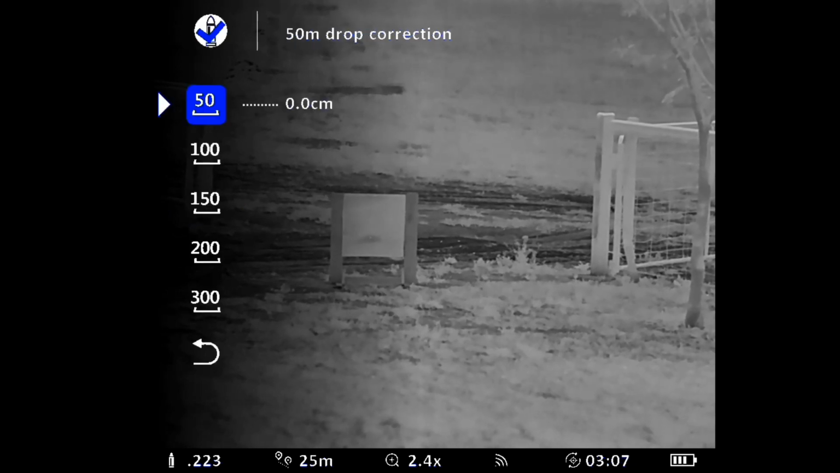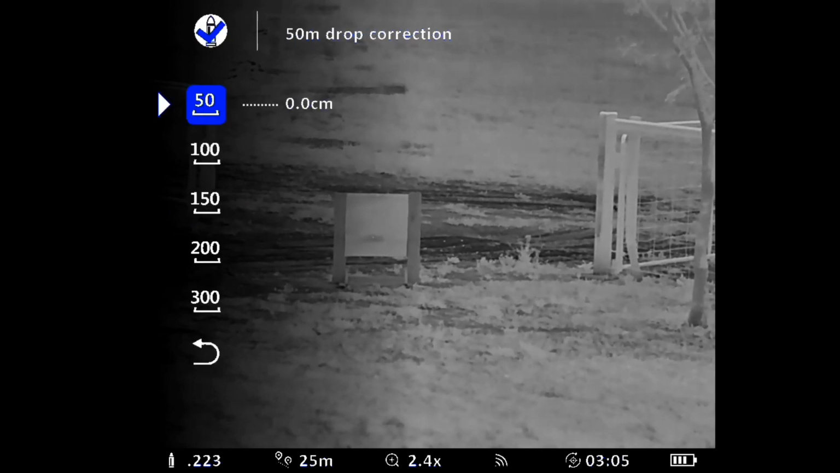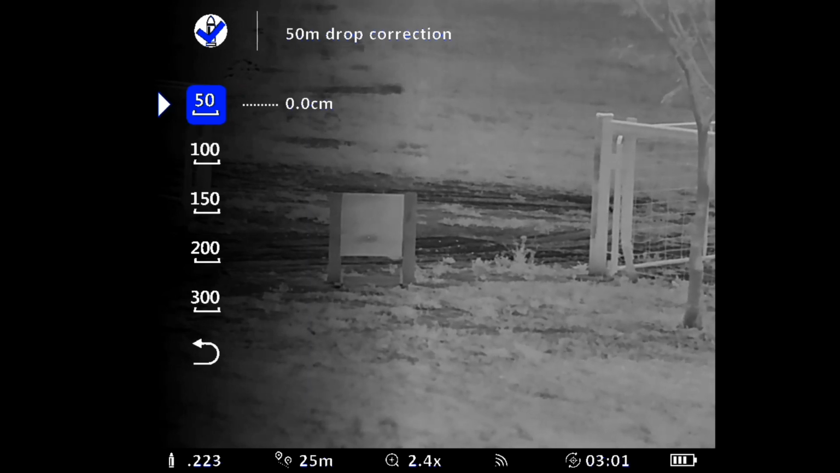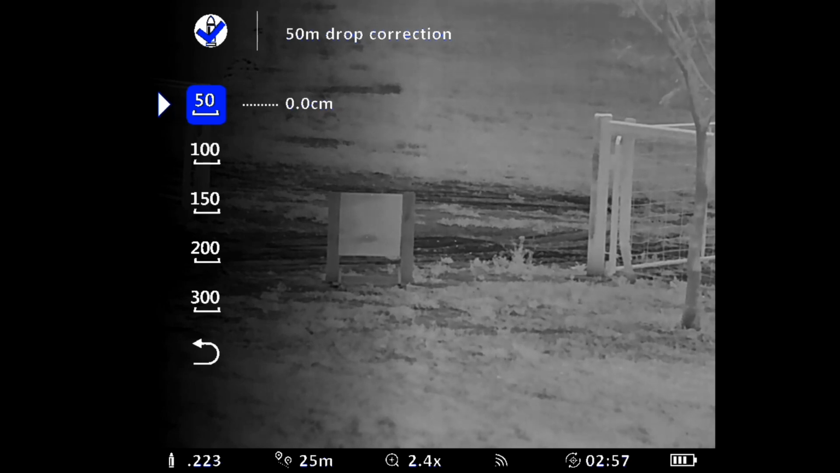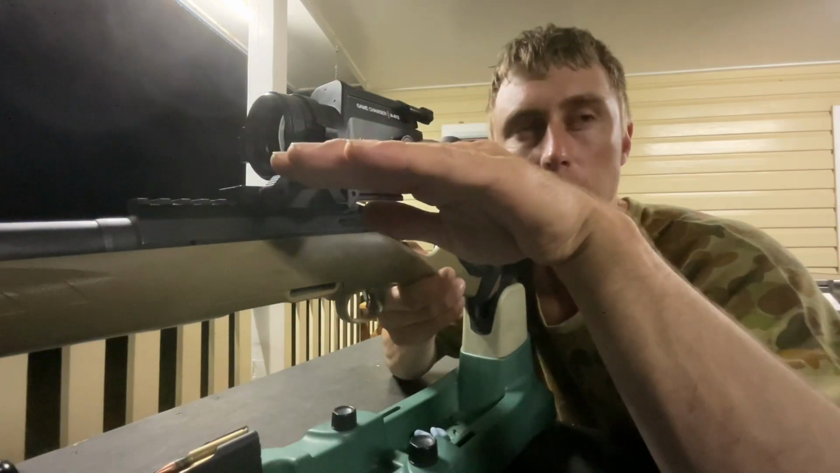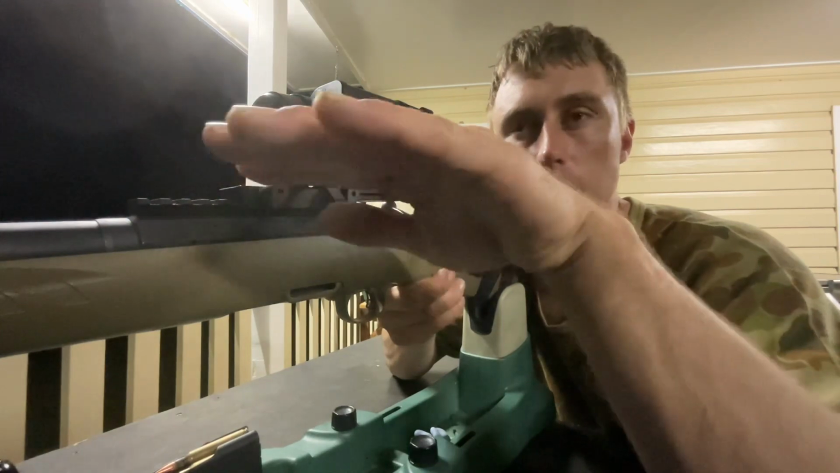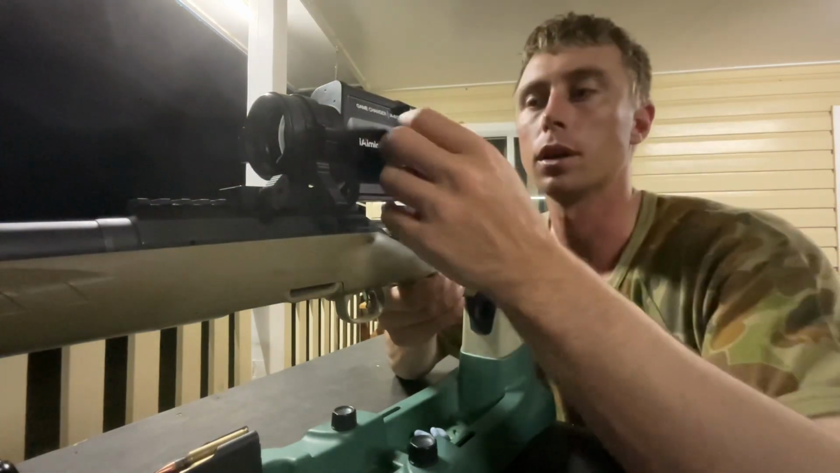And this one here, you can set your correction for your bullet drop calculations at different distances. If you're shooting at a target at 300 meters and you set your distance for 300 meters, it will automatically compensate for your bullet drop. So with your crosshairs, you still only need to aim at your target.